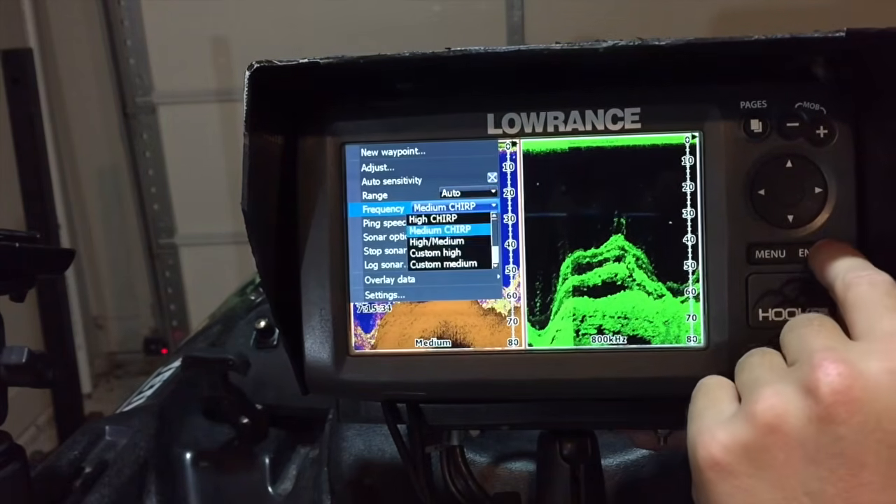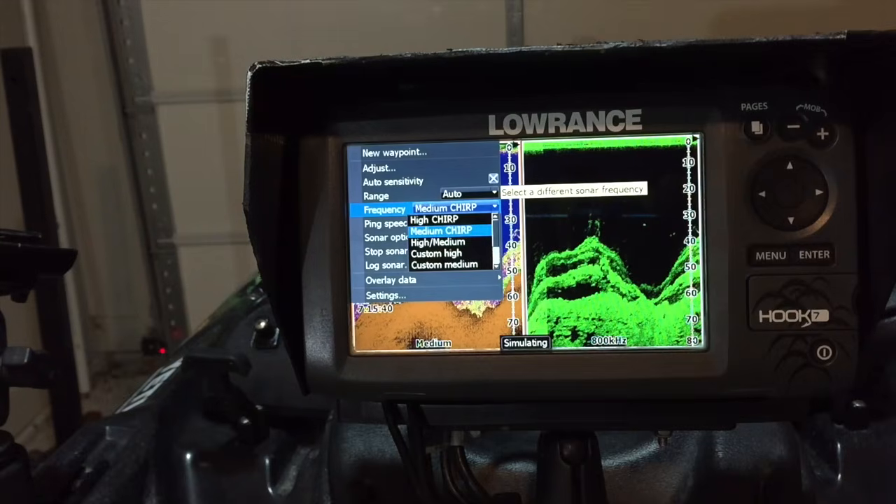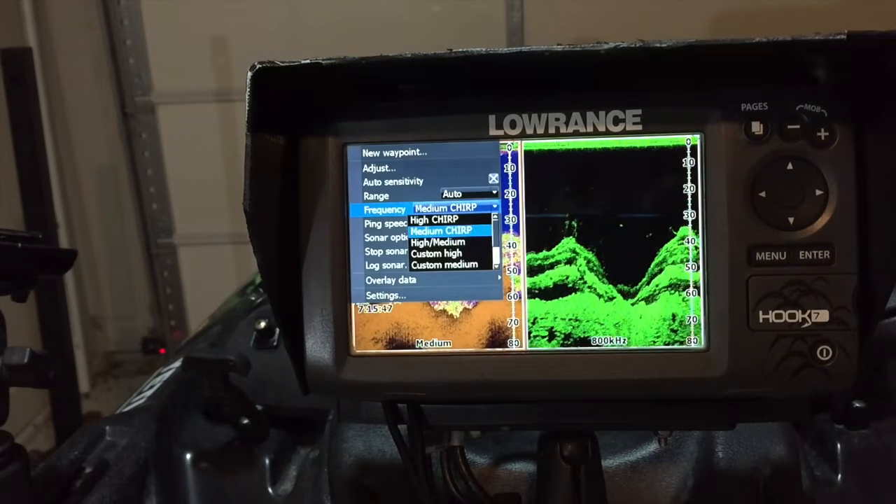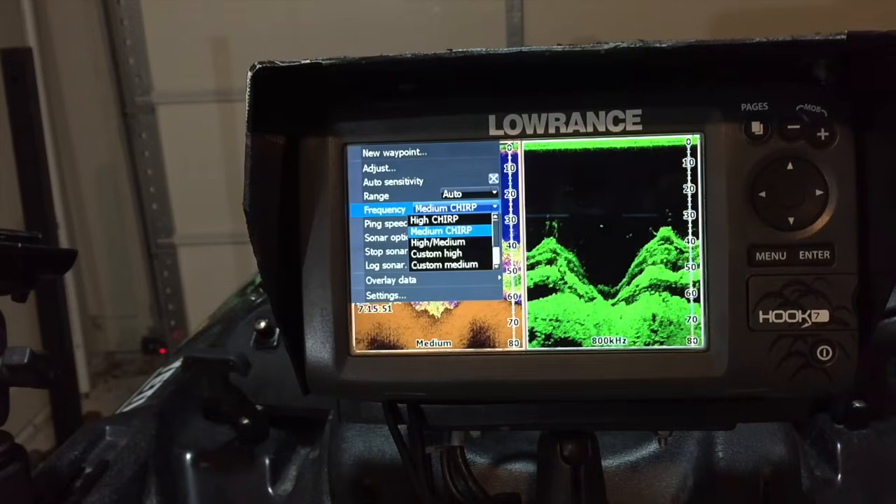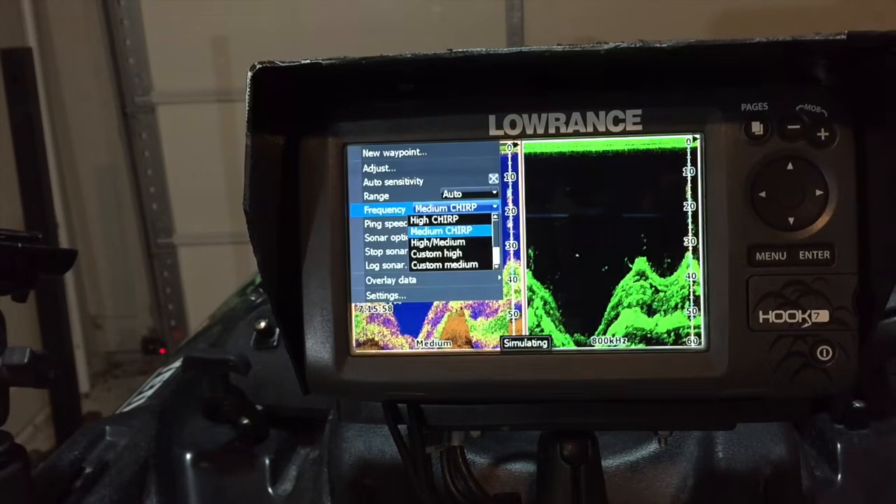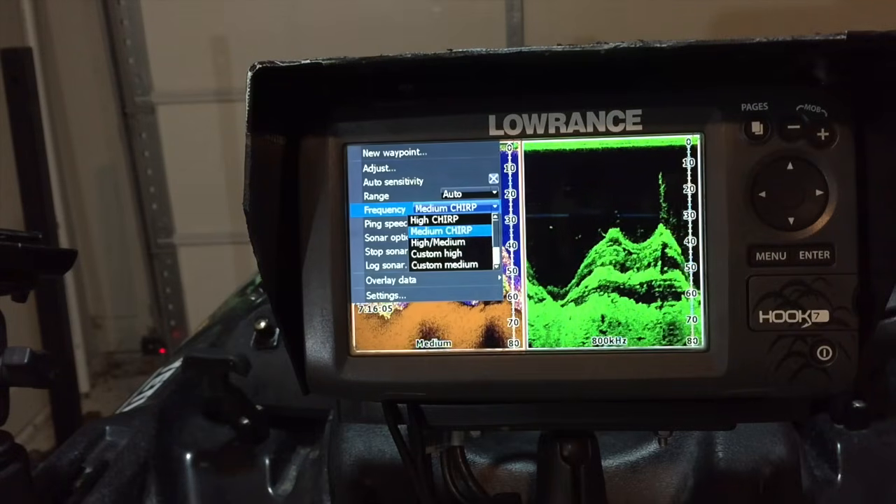Your next one is your frequency. Chirp, what it means, it used to send only one frequency to the bottom. And what I mean by one frequency is, imagine yelling at the bottom. I can yell at the bottom, I can talk at the bottom, I can whisper at the bottom. Those are all the frequencies. If I yell at the bottom, I can go a lot deeper and I get more feedback coming up. If I whisper at the bottom, I'm going to get to see less and I might not be able to make it all the way to the bottom. So think about that when it comes to your frequencies.